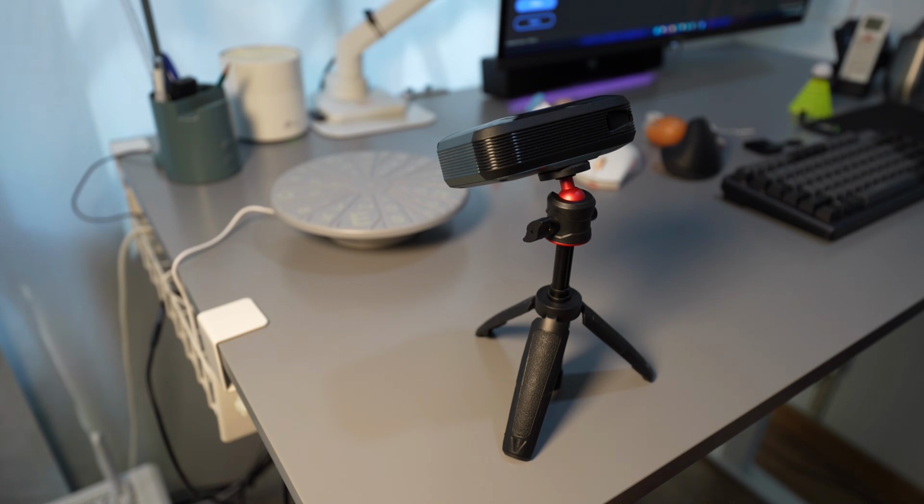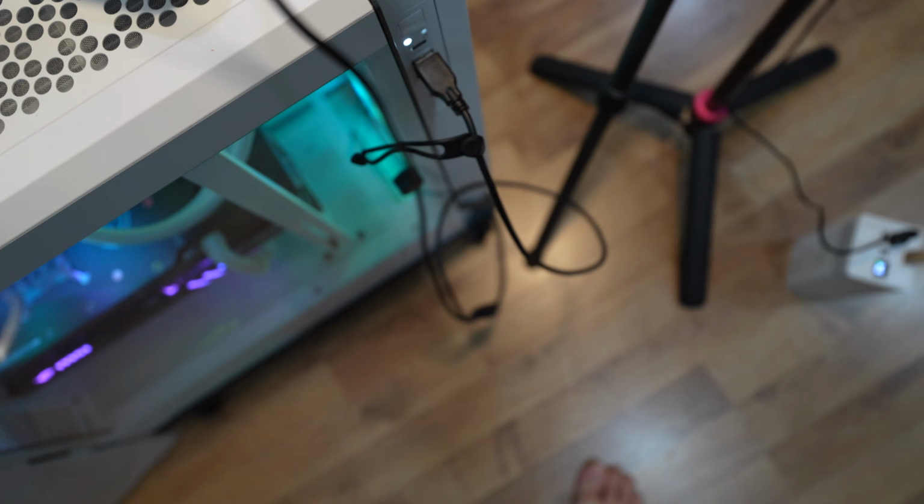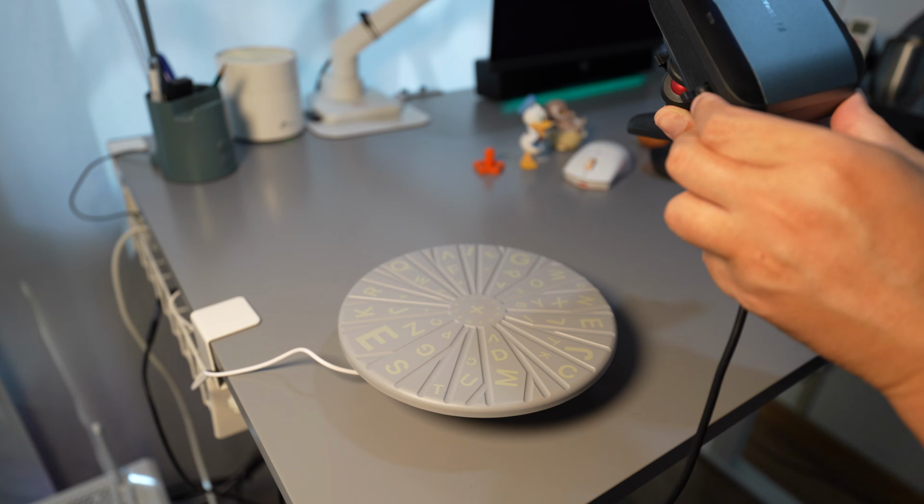And then the cable is quite short. Here, they have a wire splitter. It's quite short. Just plug this in.